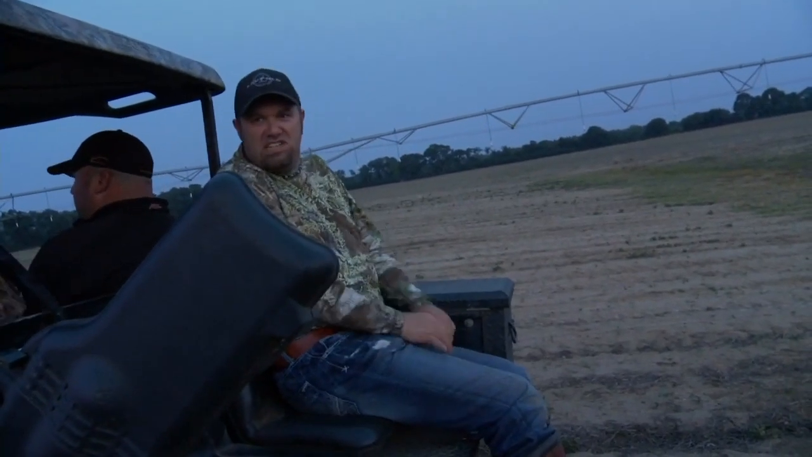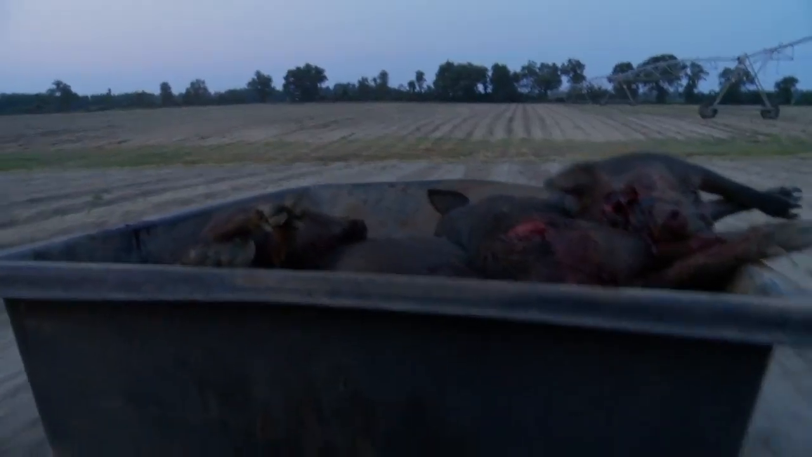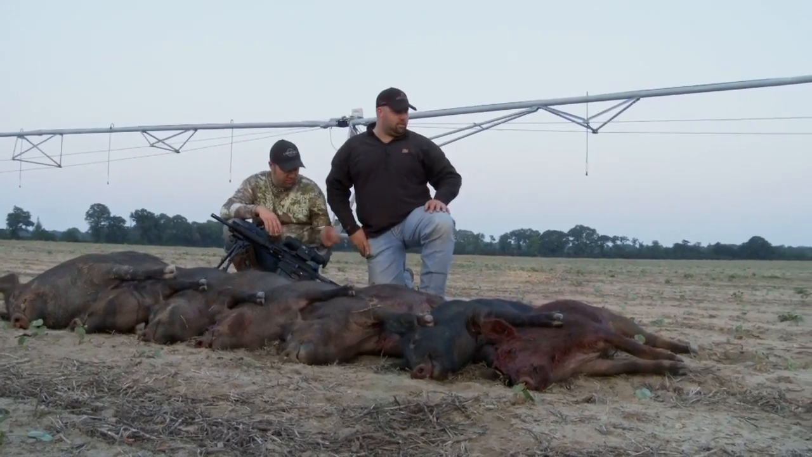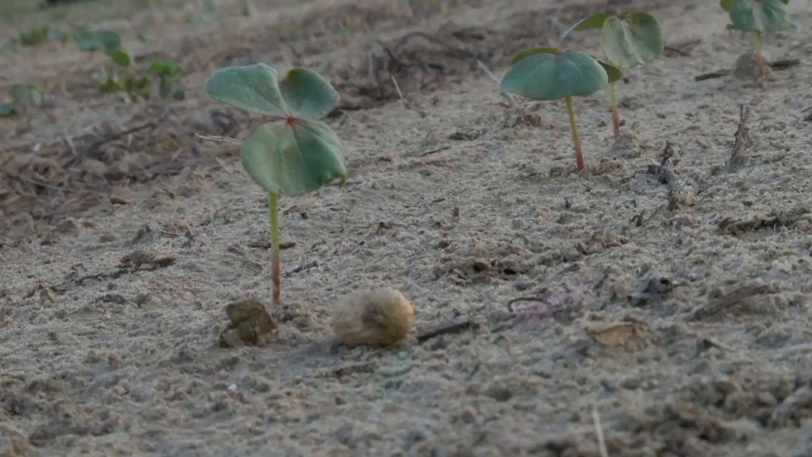Got to get these pigs off these peanuts. Definitely, you can see where we're sitting right here. This is mandatory. Destructive. There's some peanuts right there. These pigs come in here and just violate these fields.